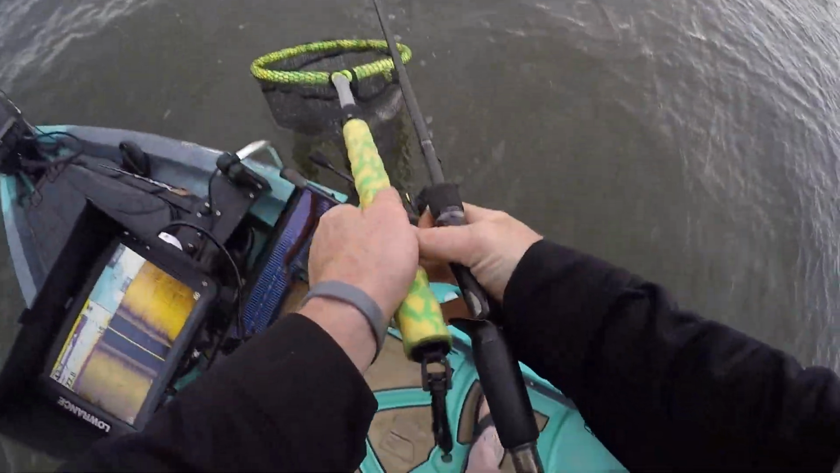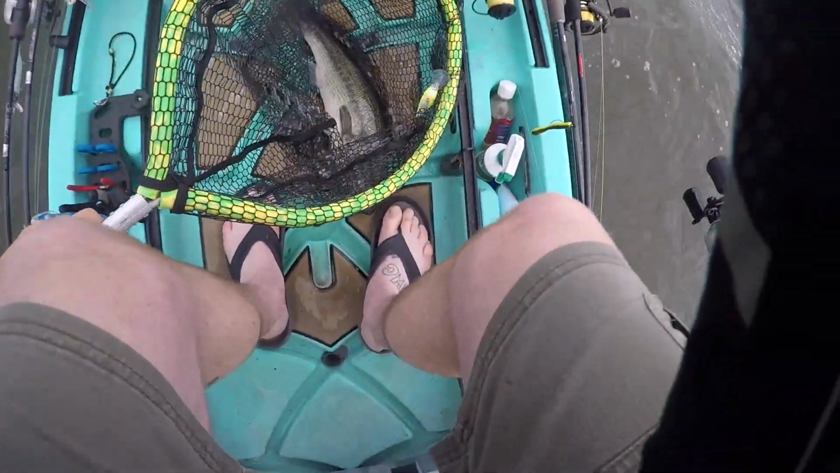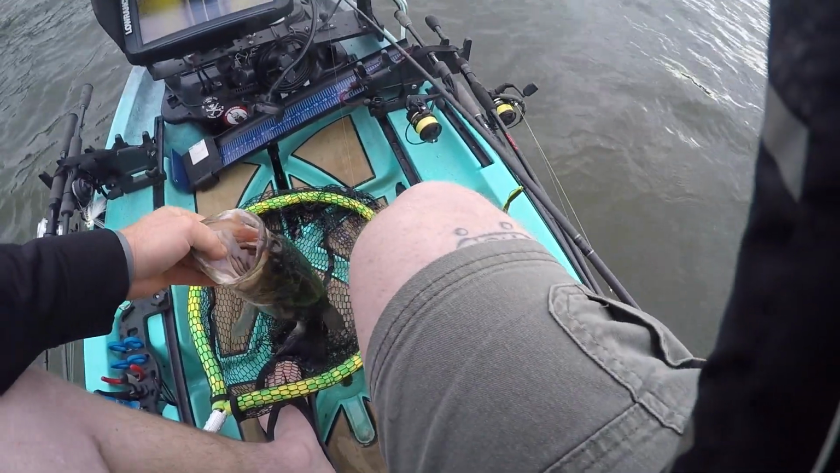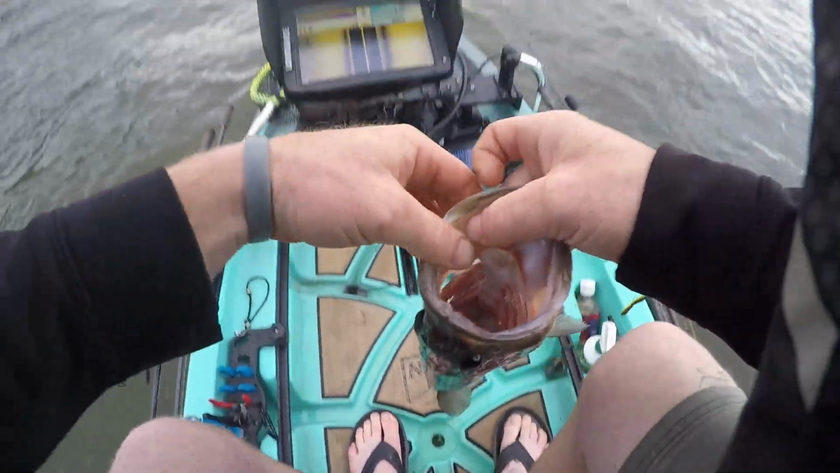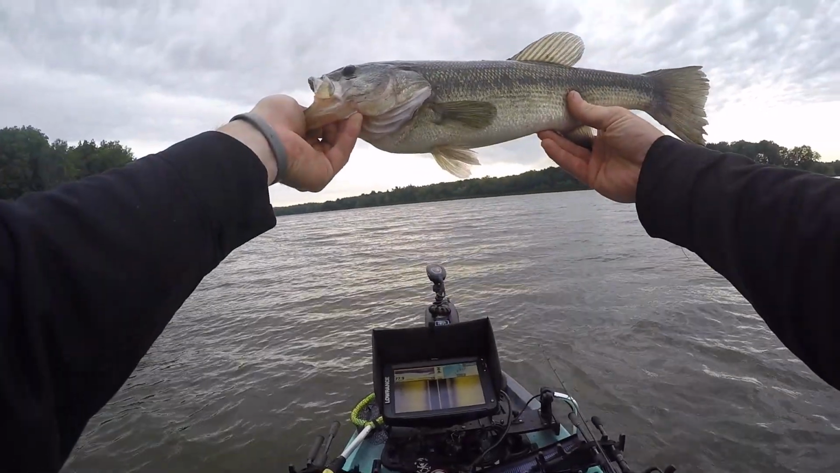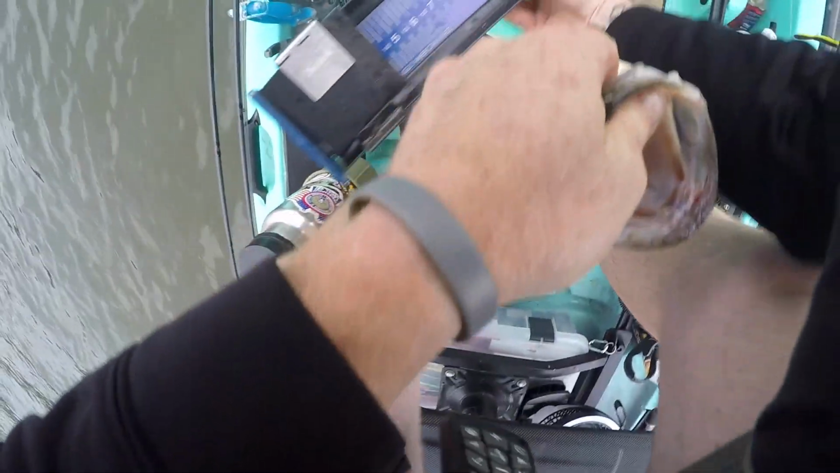My reel was loose. Oh my god, I was like trying to keep my reel on the rod the entire time. Oh, that's hilarious. Oh god, look at that long post spawn, dude. My reel must have been loose on the rod itself.